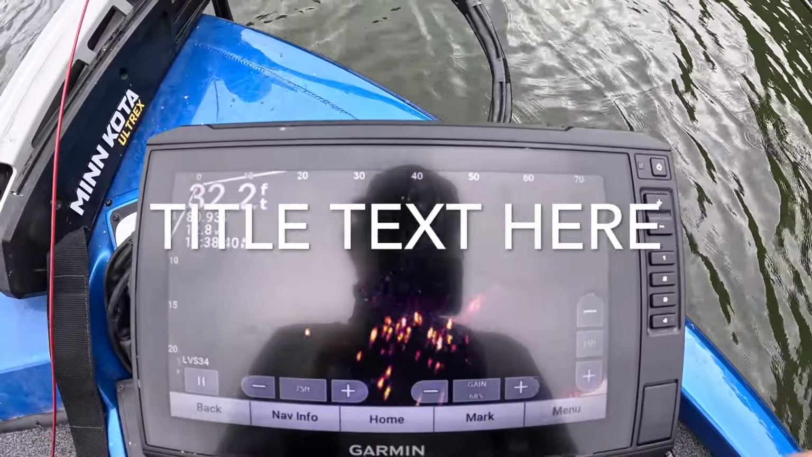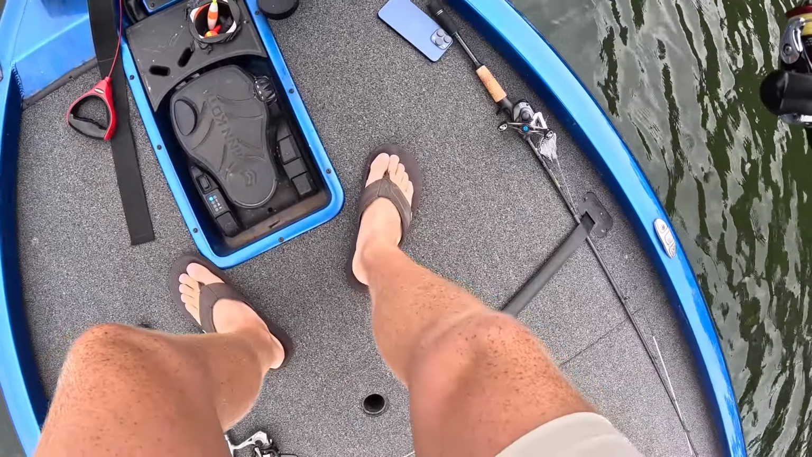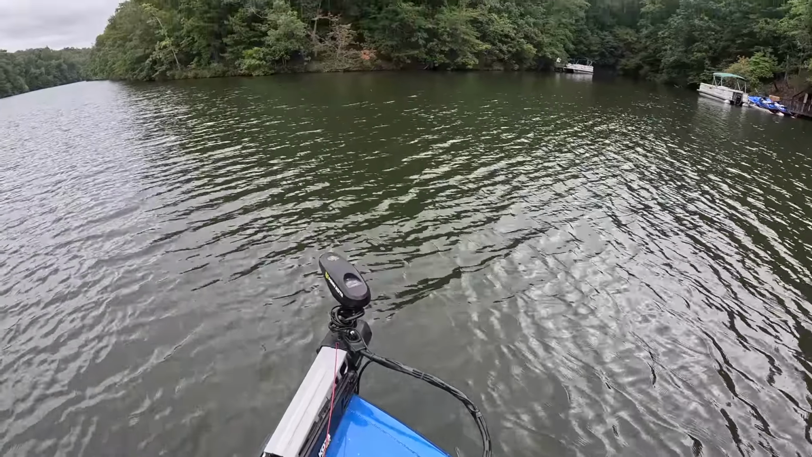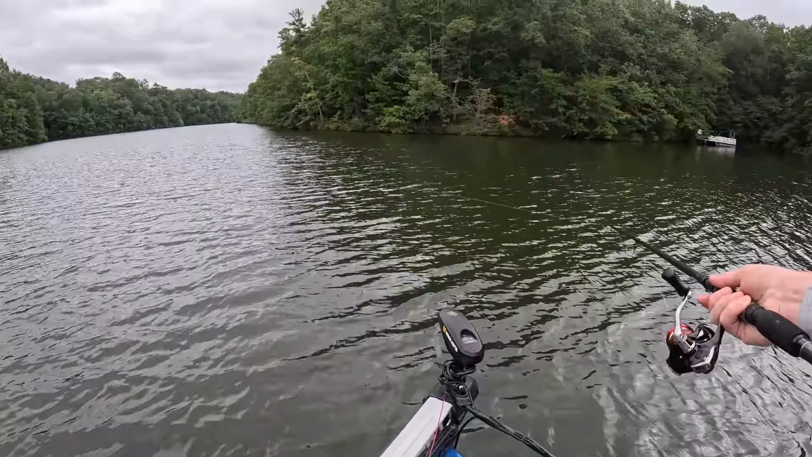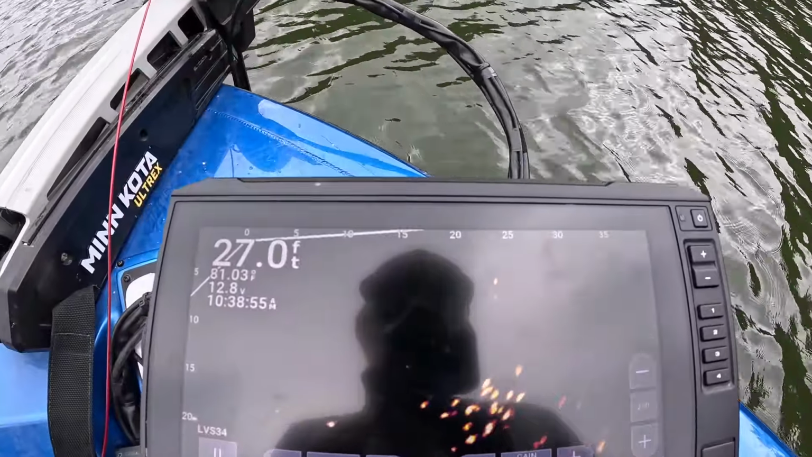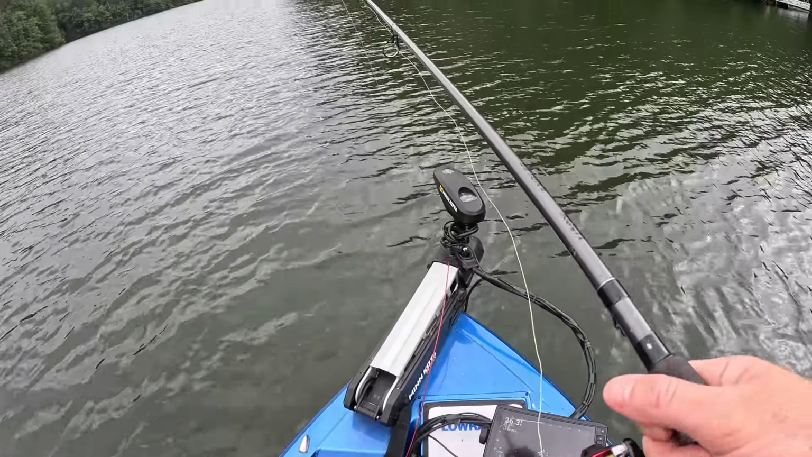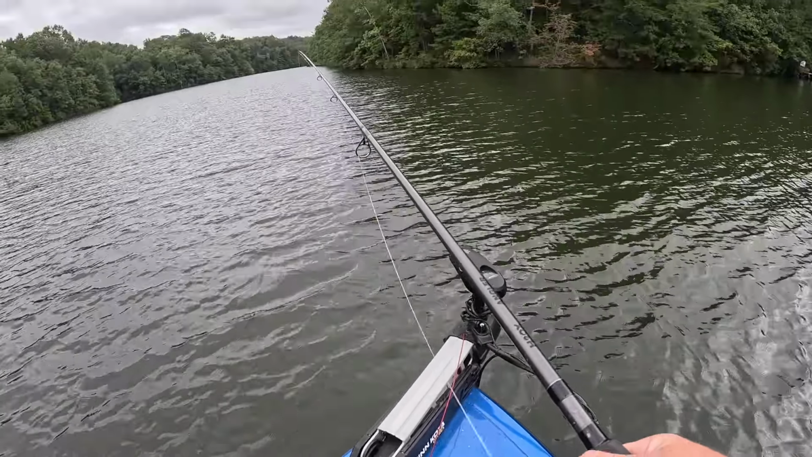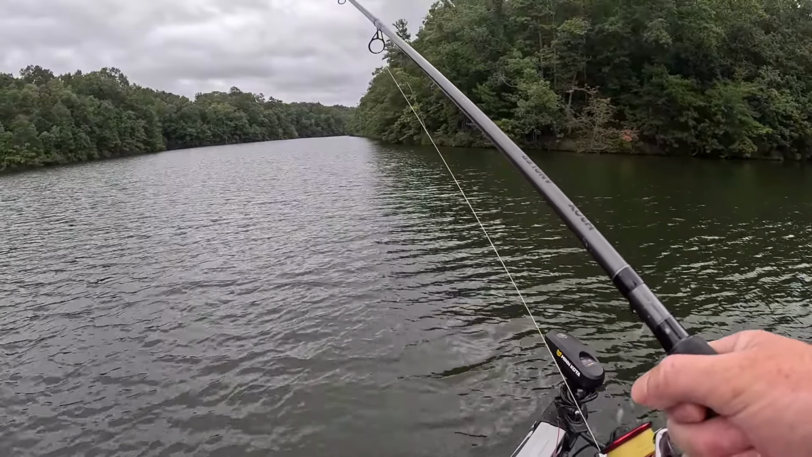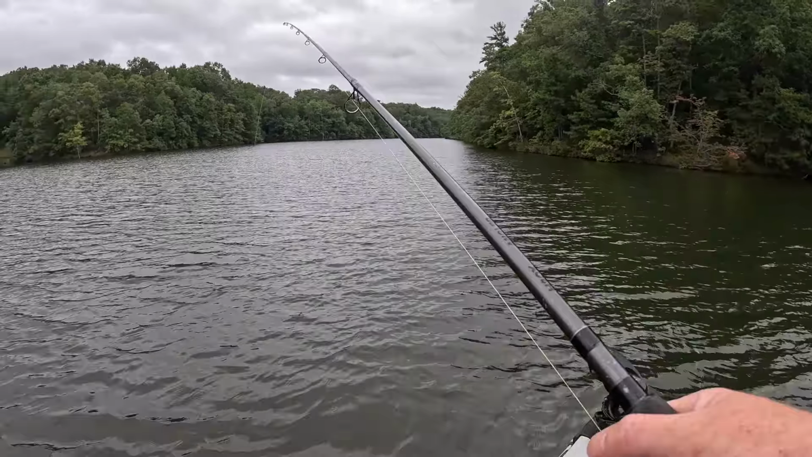All right, we got some fish out here hanging around. We'll see if we can get us one. You can see, there goes my bait falling down about 23, 24 feet out. And then once it gets about where it needs to be, I just kill it, especially fishing with a minnow.